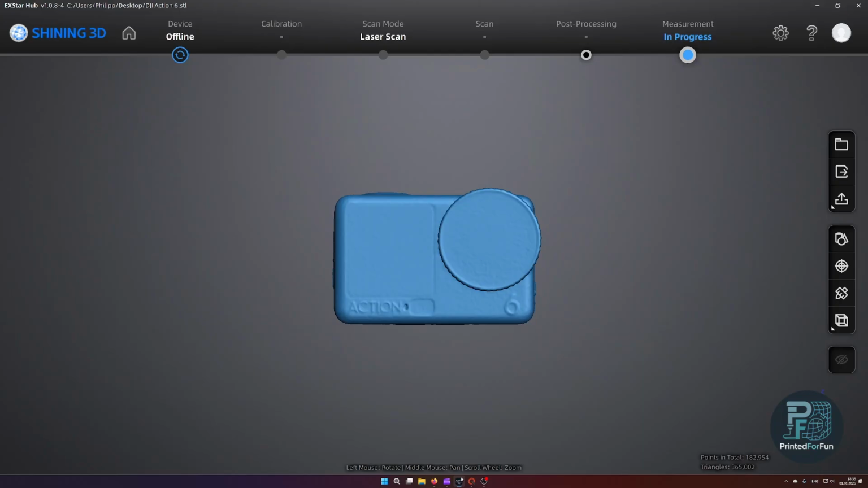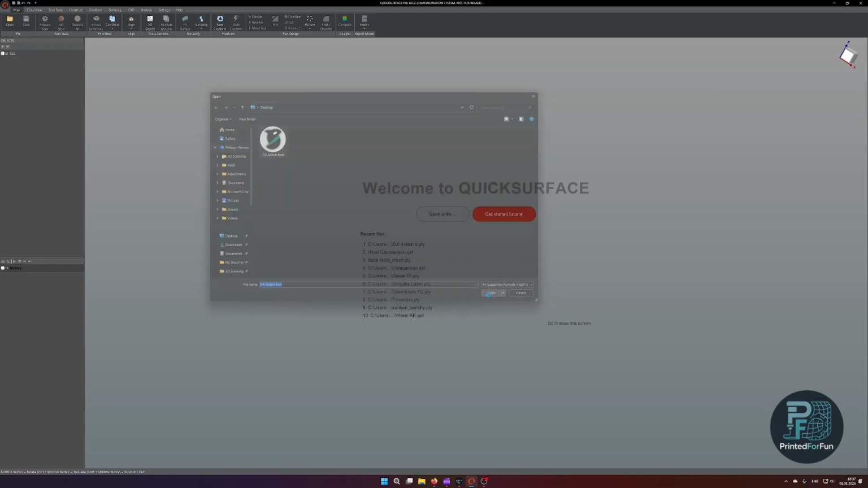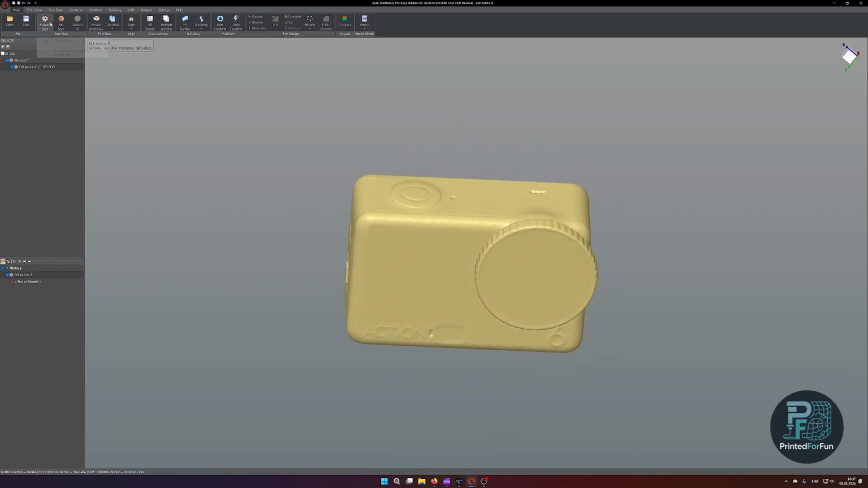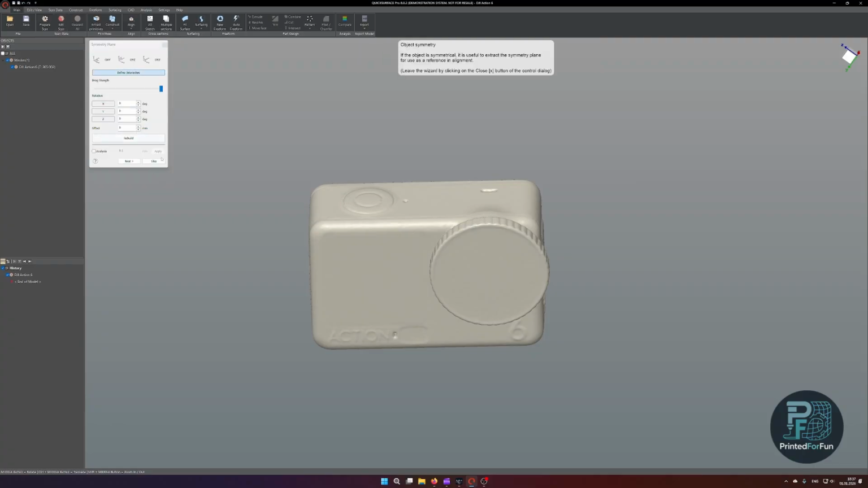Now let's try to do the same in Quicksurface. This is the 26th version of Quicksurface. It just came out a few months ago, but the functionality for alignment is basically the same as for the 25th version. So we will simply open our mesh file again, and then if I have it opened, I can select Prepare Scan. This is the easiest way to reach this. This just takes you through all the steps necessary to do an alignment. So I will do next.